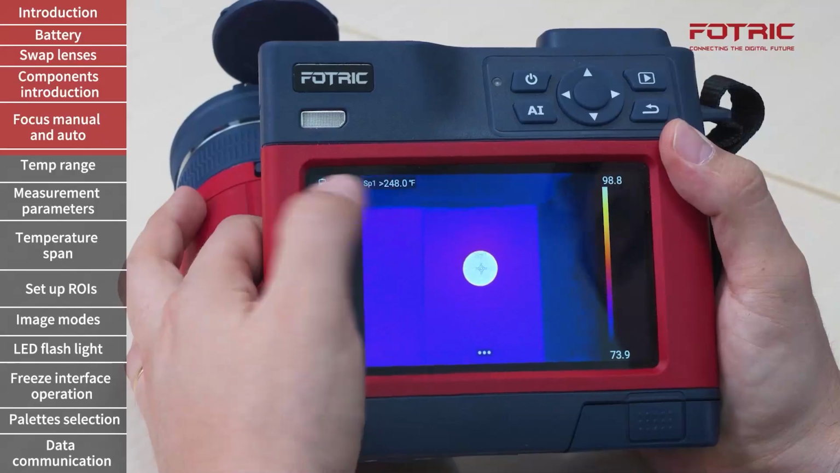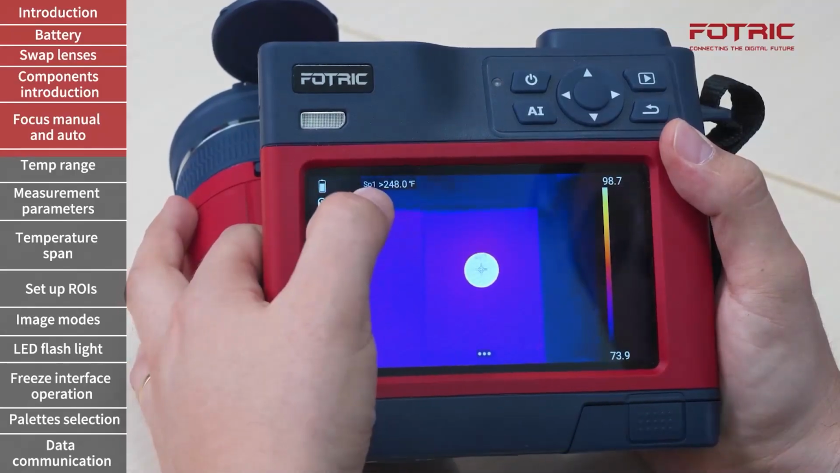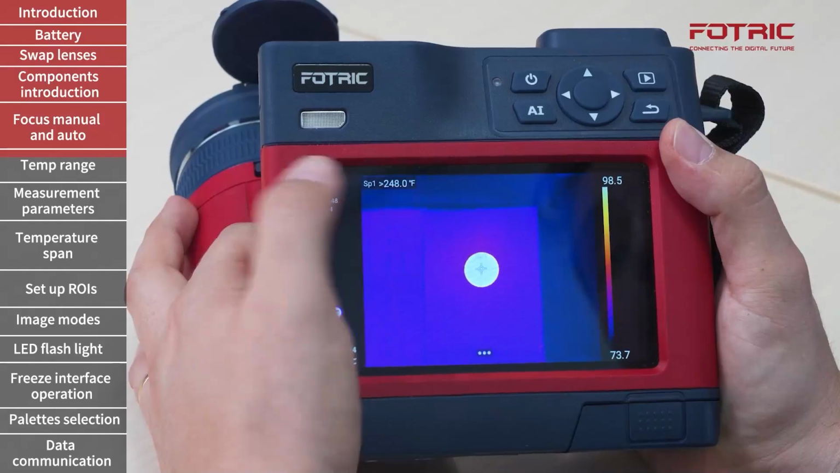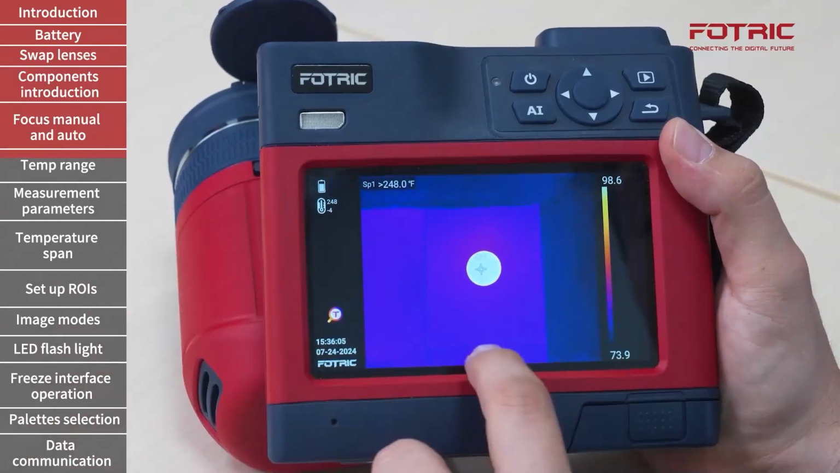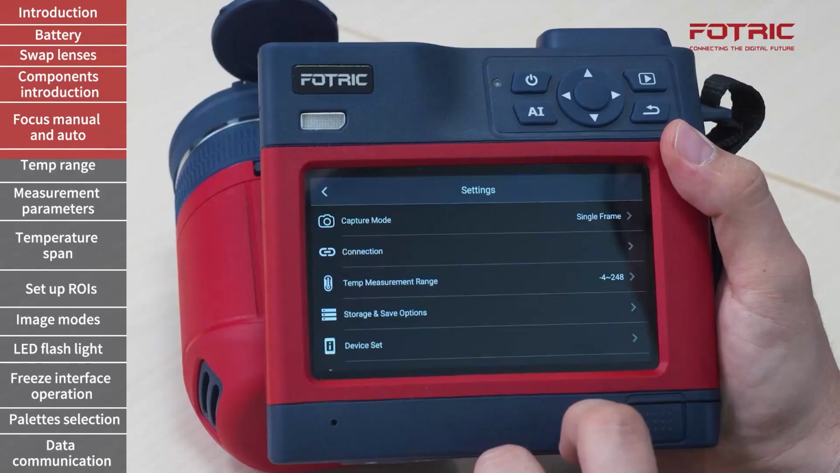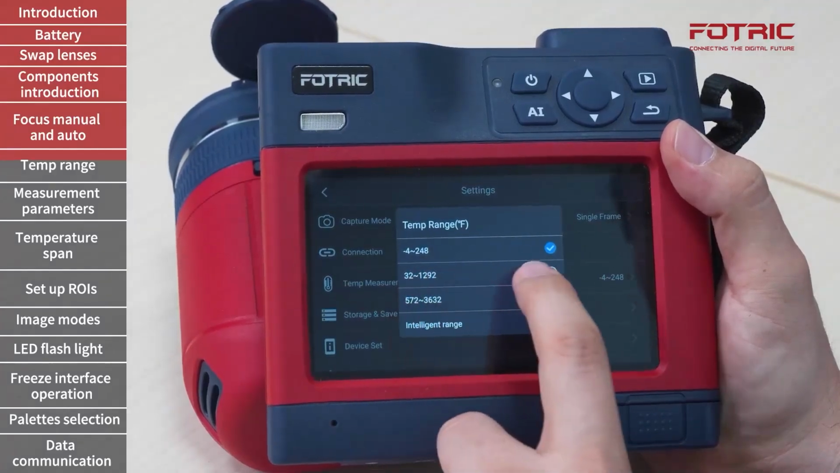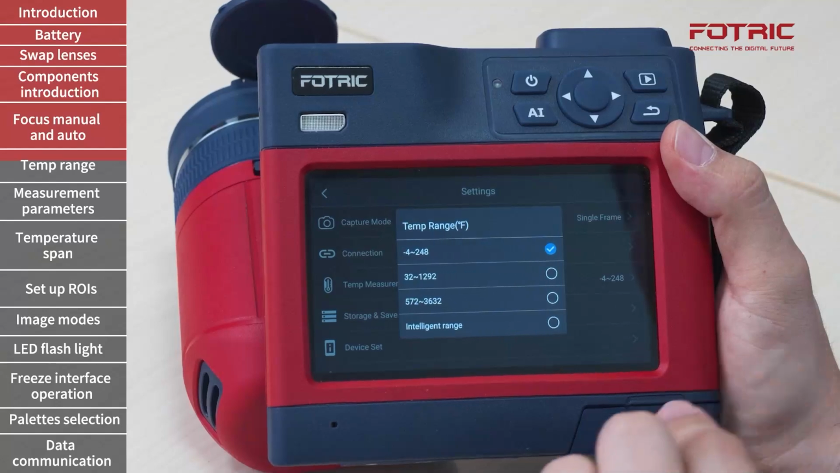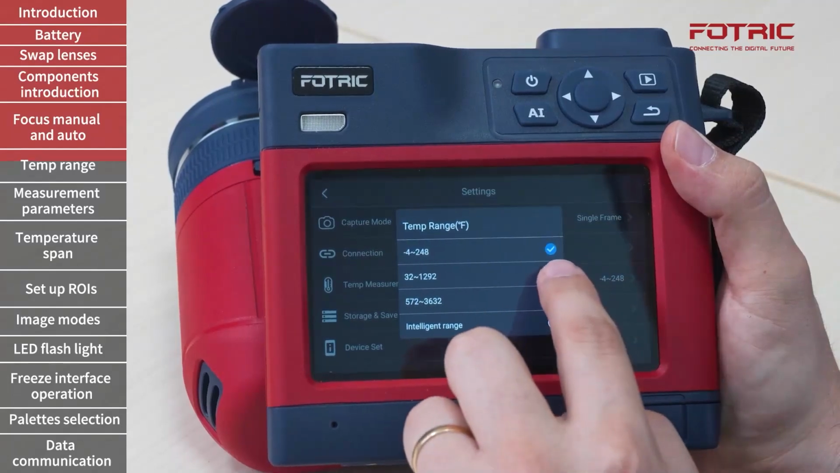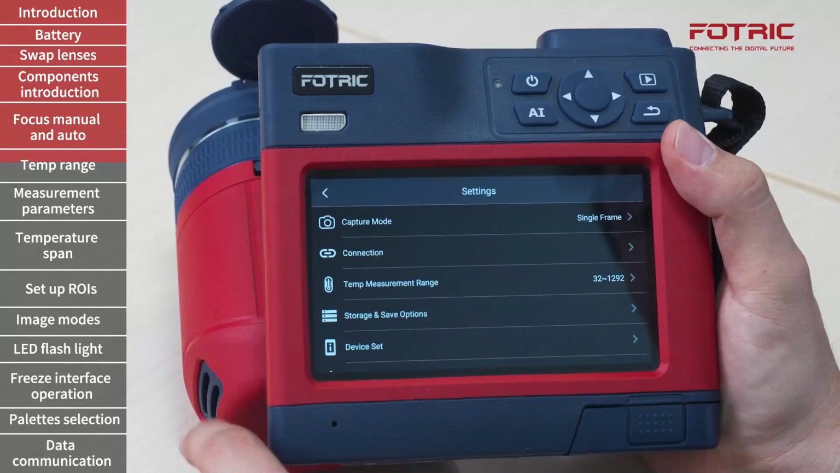I know that the temperature reading I'm getting here is not accurate because right on the corner it says that it is greater than 248. In order to make sure that the camera can measure that, I will go to the main menu, settings, temperature measurement range, and then I will adjust to a value that fits the specific temperature of my object of interest.